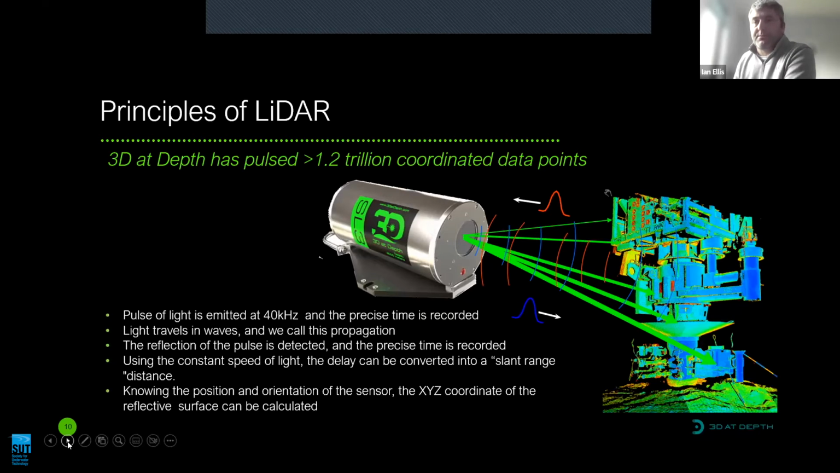That reflection of the pulse is detected, and again, precise timing is recorded. Using the constant speed of light, we then have a slant range. And then knowing the orientation that we project the laser, we are able to coordinate a point. And to date, we have pulsed our laser systems in excess of 1.2 trillion times and made an awful lot of data points.